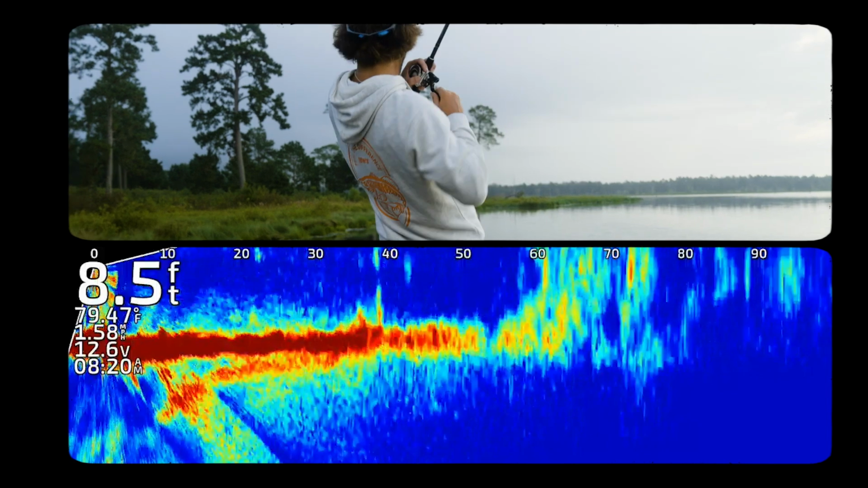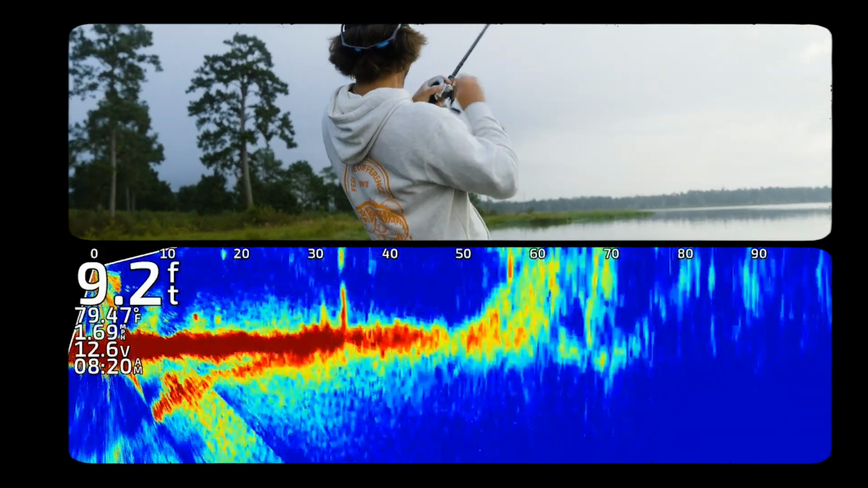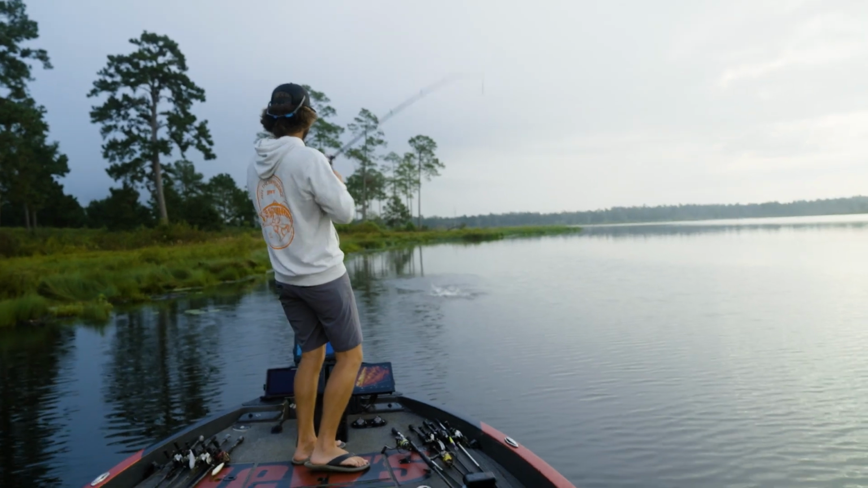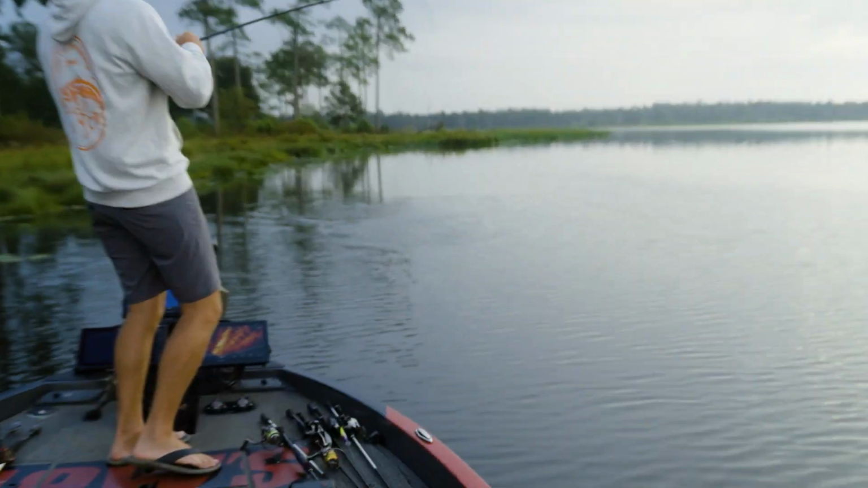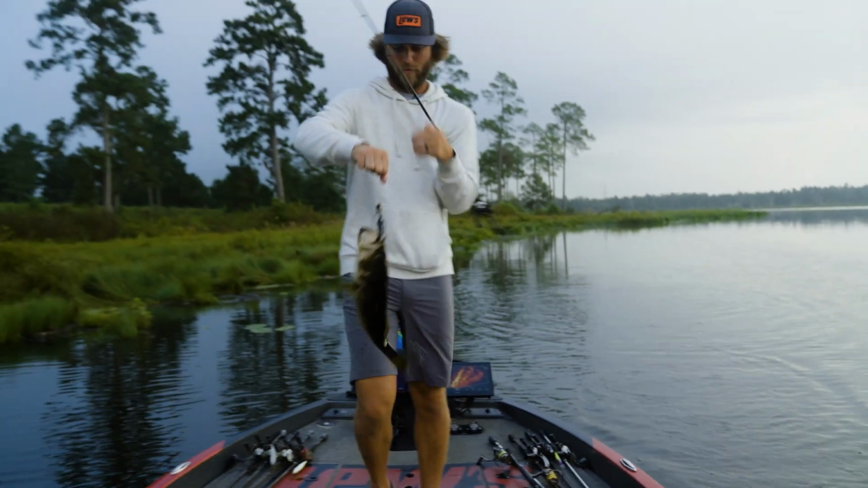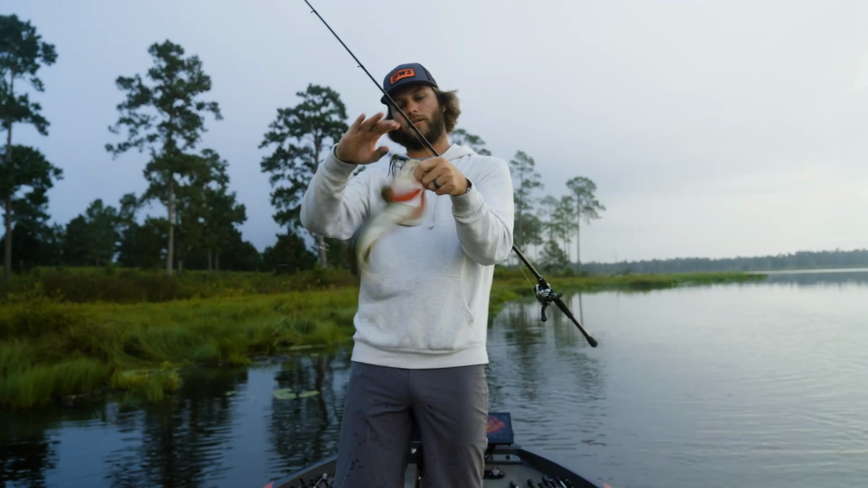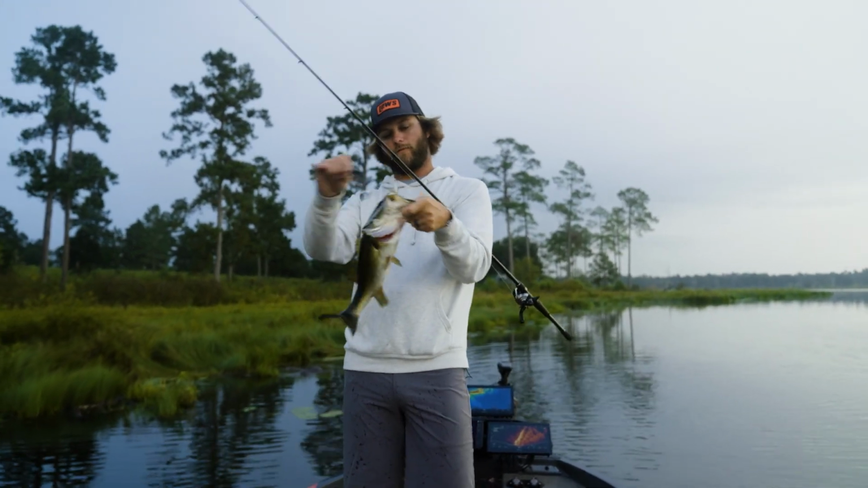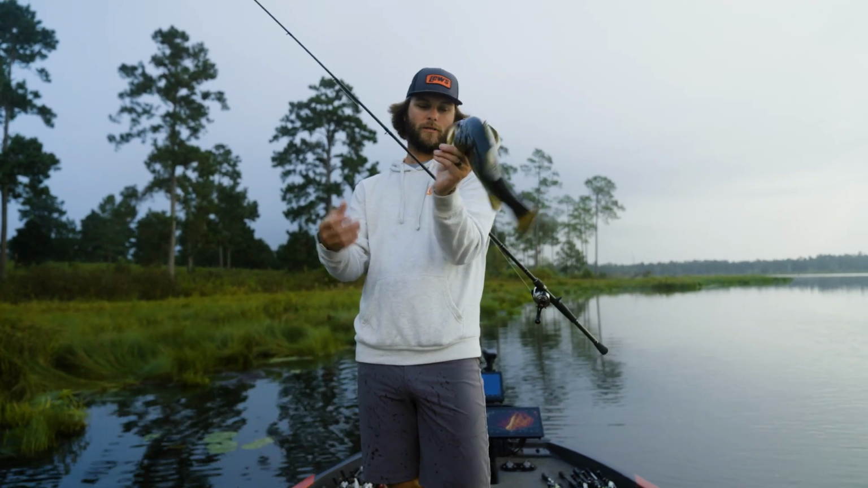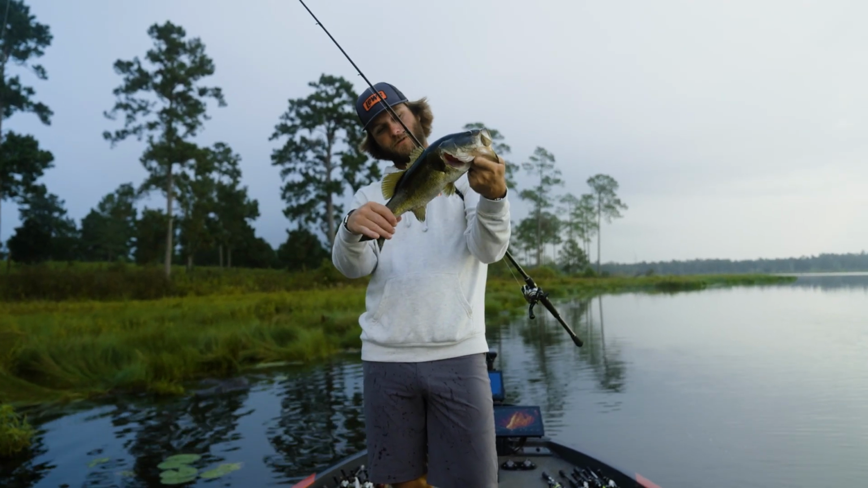There it is. Golly. Well, that's a nice one too, guys. Heck yeah. That's a good one right there. Like I said, guys, Tungsten Thunder Cricket, using my forward facing sonar. Beautiful, beautiful bass. It's a beautiful day to catch some fish, so let's go catch some more.